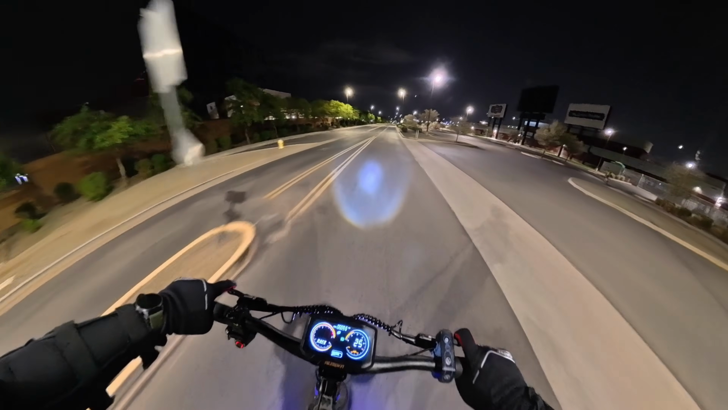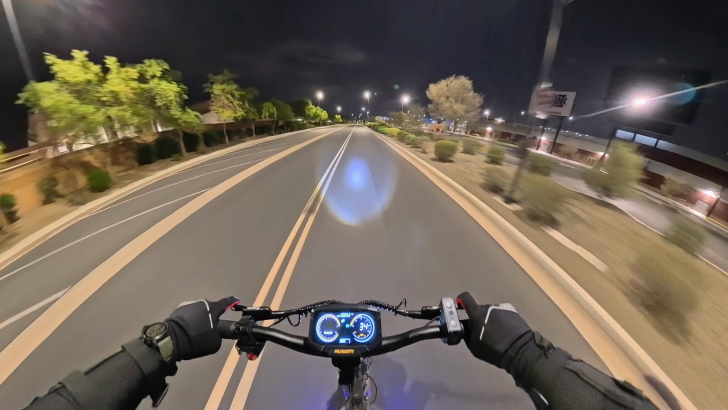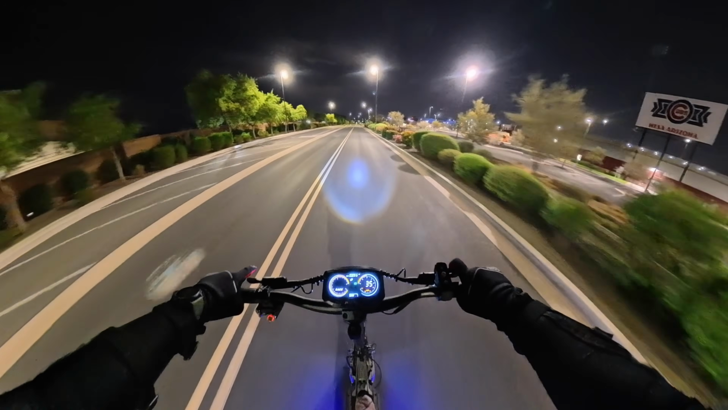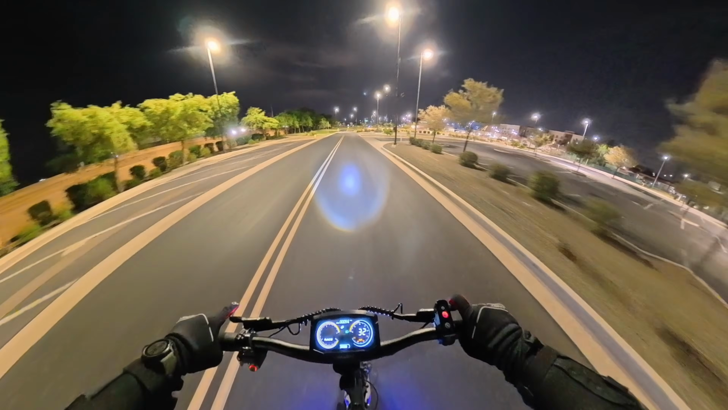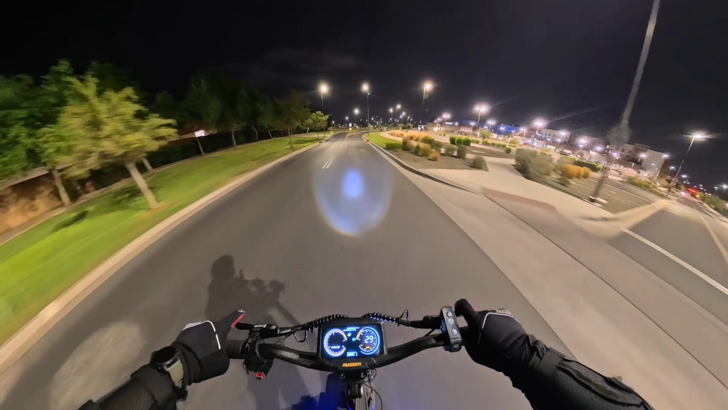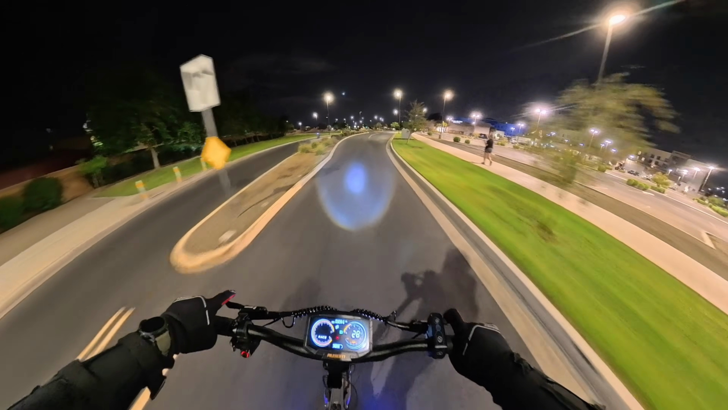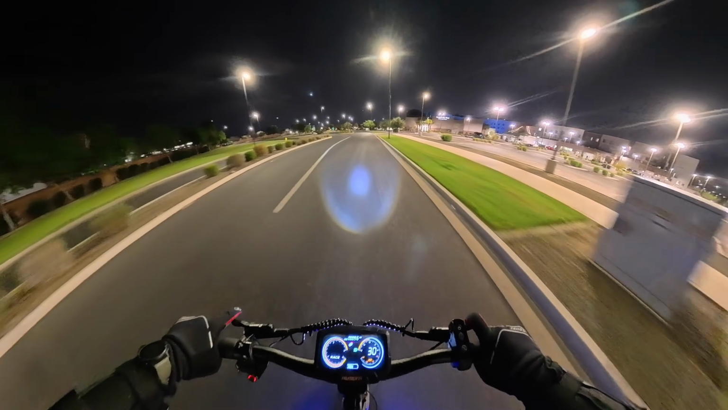And as you can see, as we pick up the pace here, it's a very stable scooter. I don't have the throttle all the way in because we're just cruising tonight, but if you want to check out top speed and acceleration and the results that I was able to get, I will include that link in the description.